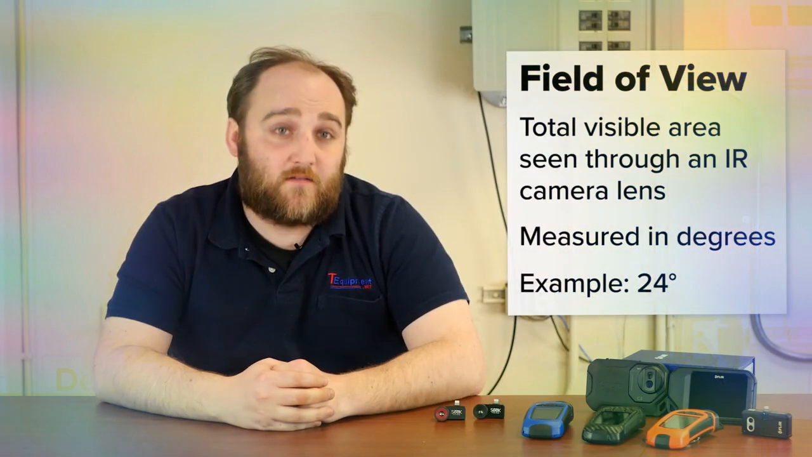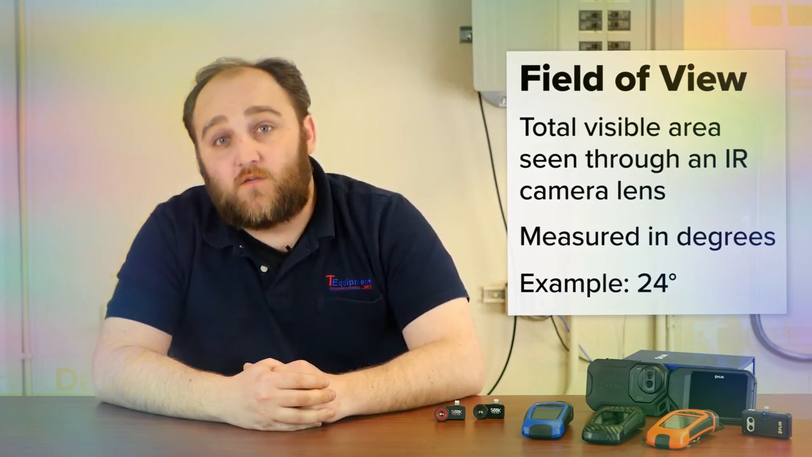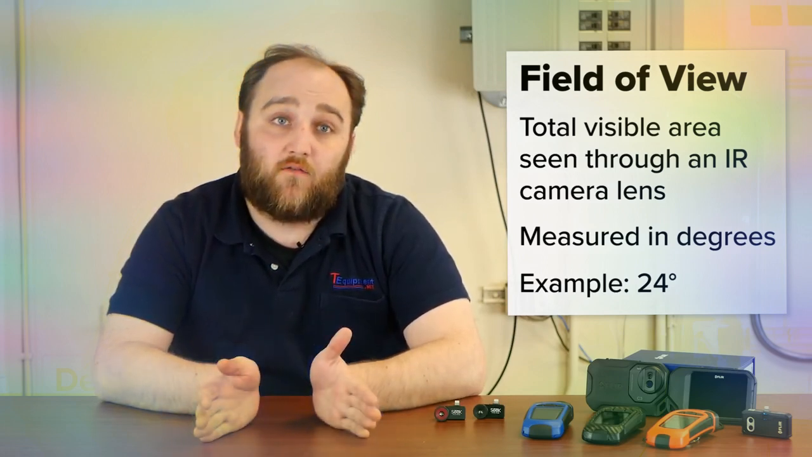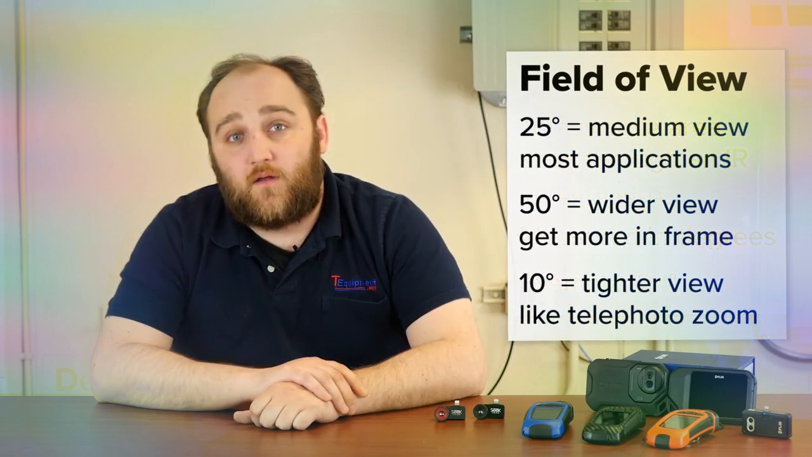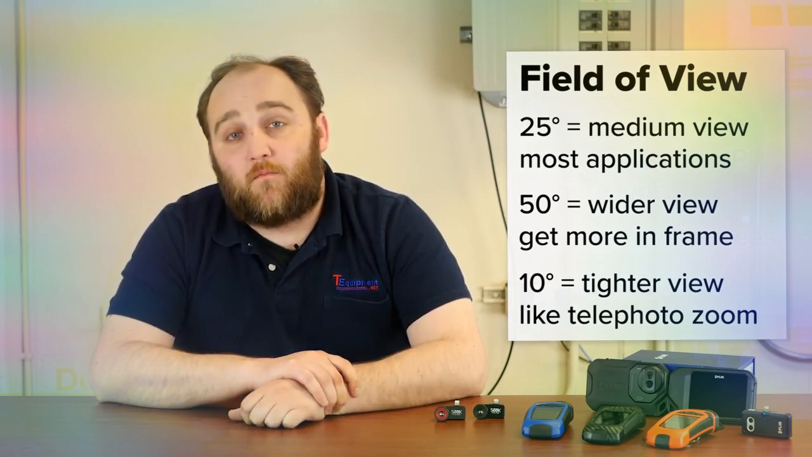Another point of comparison for thermal cameras is field of view. Now, field of view is just what it sounds like. It's generally measured in degrees horizontal. A standard field of view can range anywhere from 20 to 35 degrees, and that's literally the angle of the camera aperture. For most applications, that standard field of view is going to be a good choice, whether you're doing electrical inspections or looking at home envelopes or looking for any other standard thermal application.